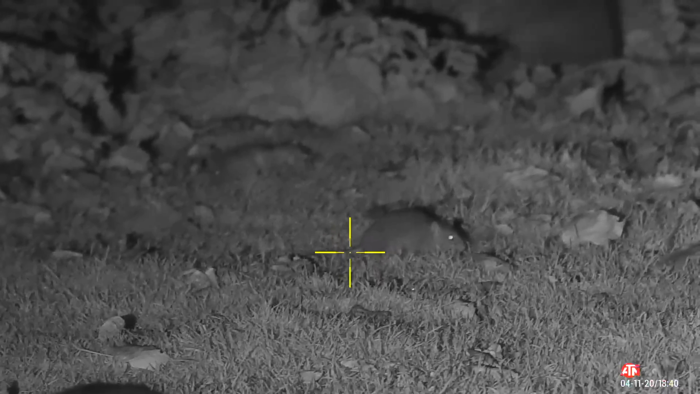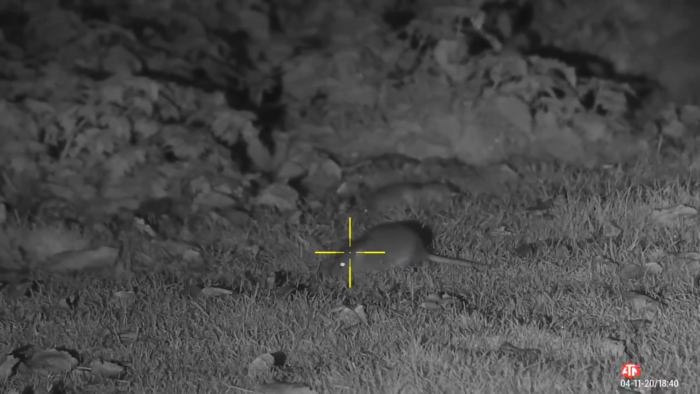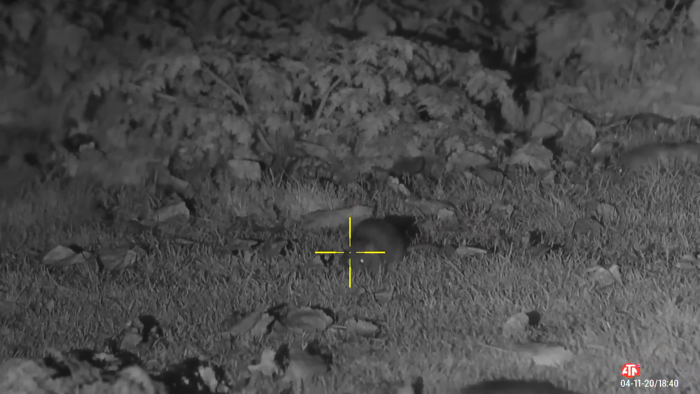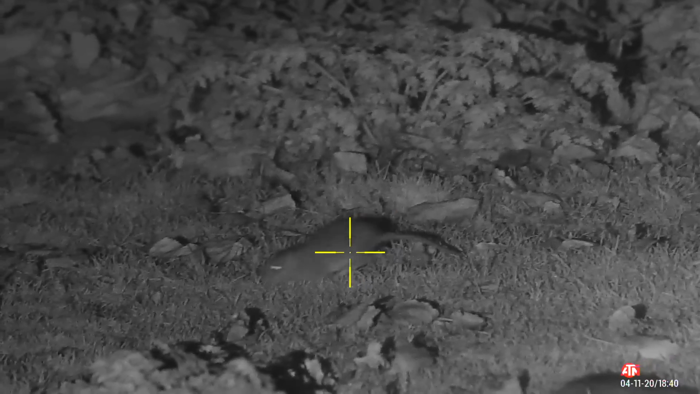And I have been shooting around livestock for well in excess of a decade now, so I am quite used to it, and I'm happy to report that I have never once had a mishap or an accident.